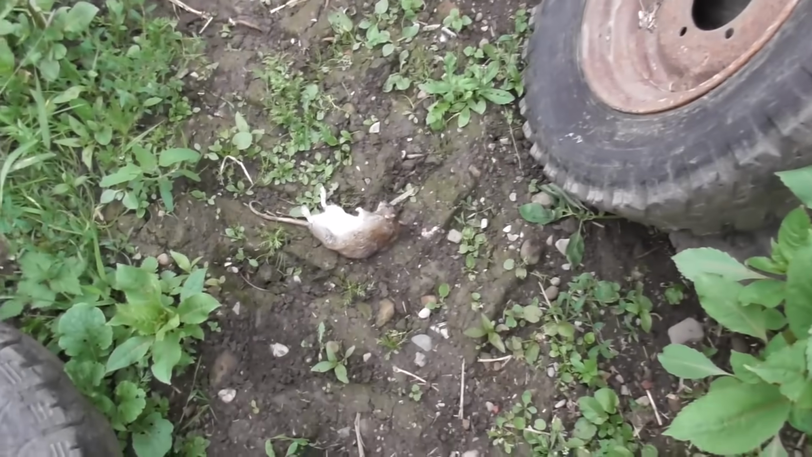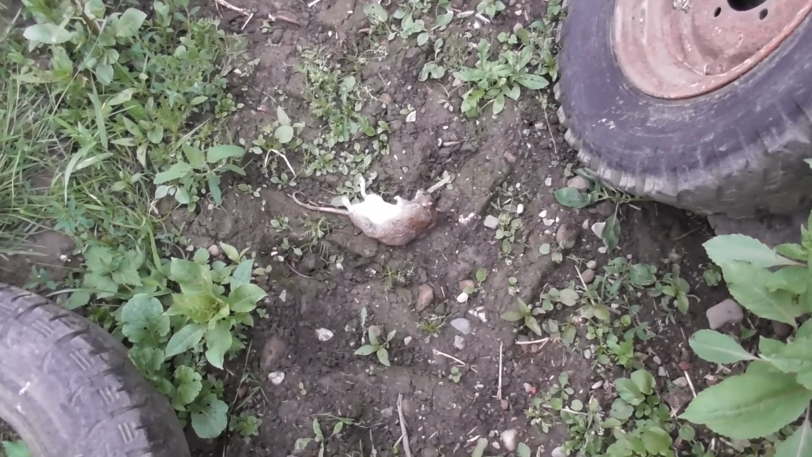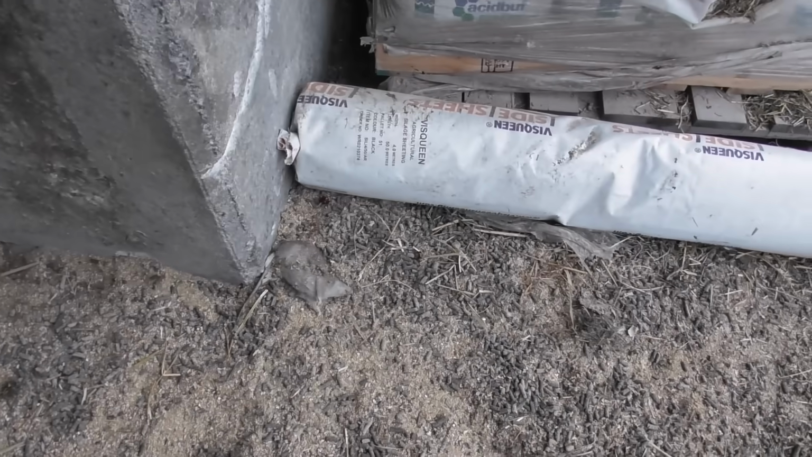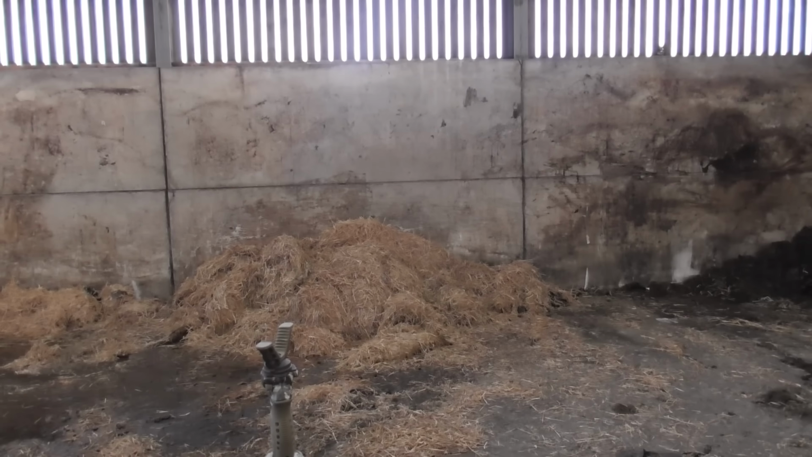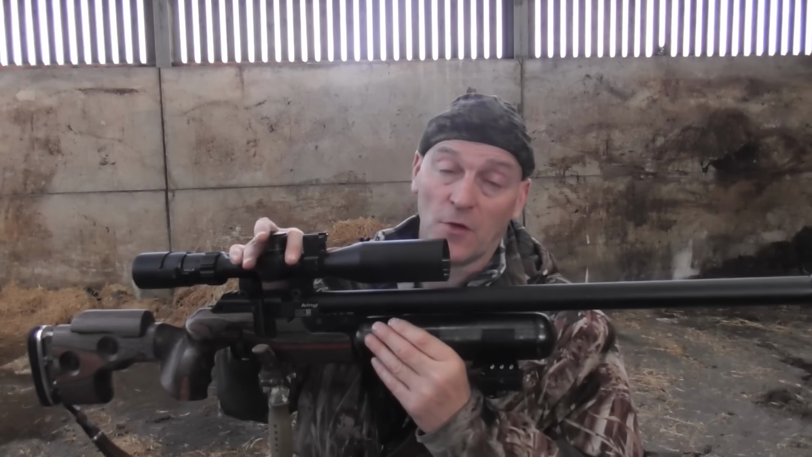Yeah, here's 3 of them. These rats weren't half hard. Them slugs don't half wallop them, to be fair. Yeah, I just pick up this last rat here and then I go and turn down my FX King. Yeah, I've just picked up them rats and I've got rid of them.